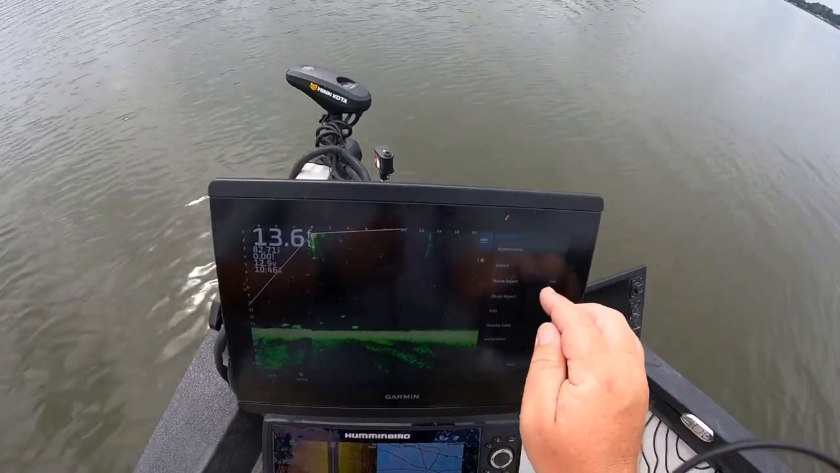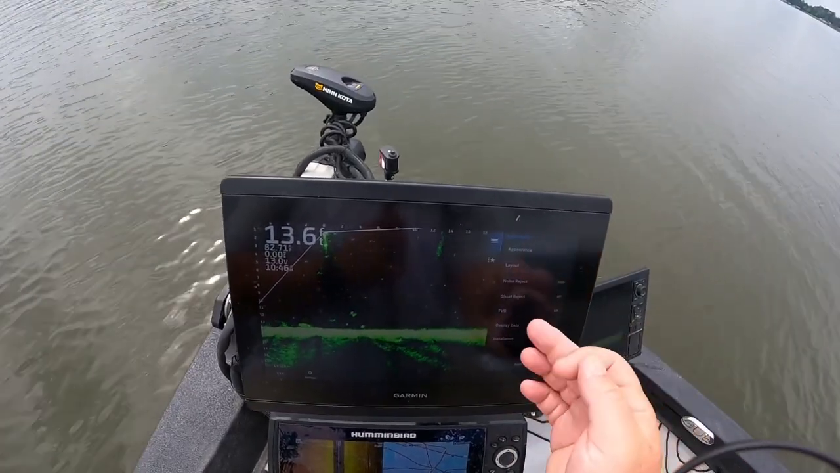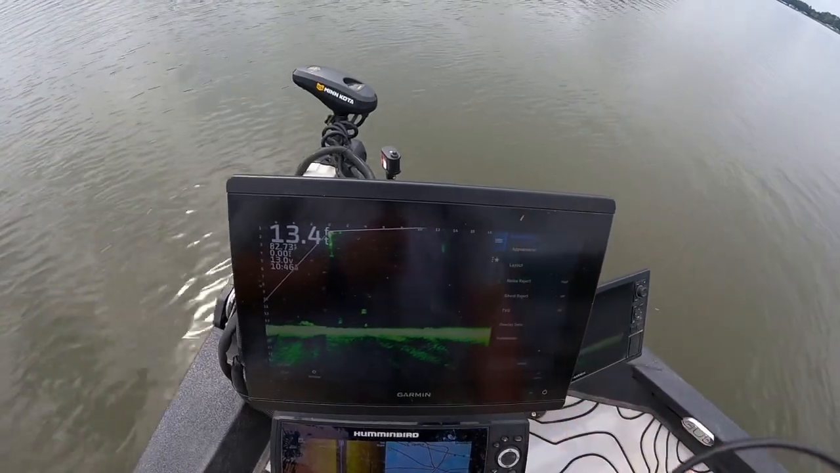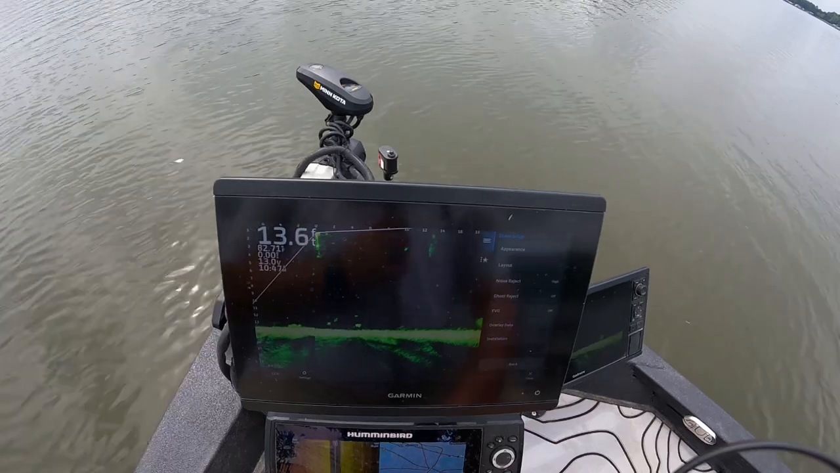Noise reject is going to be on high. Ghost reject's off, TVG's off, and of course you're going to have it on forward view. There's really not any other settings.